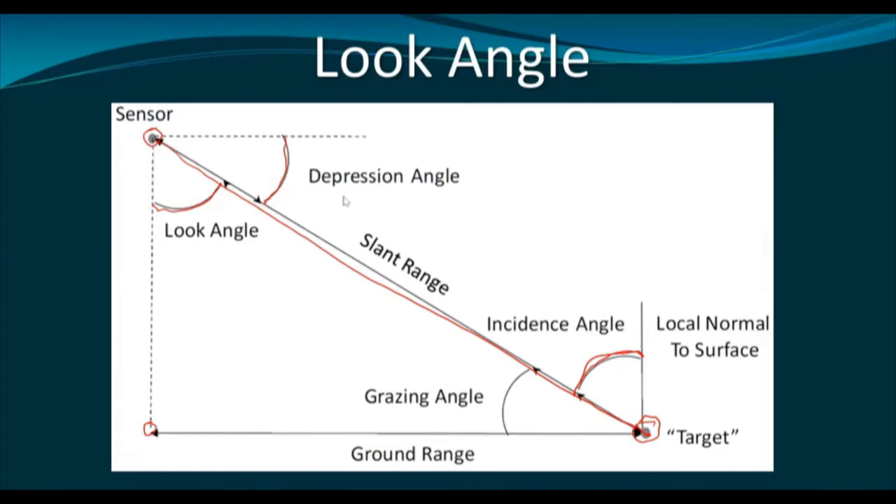Now, see, if the terrain is flat, in that case the look angle and the incidence angle will be the same. But if we have sloped terrain like this, let me erase all these things, otherwise you won't be able to understand.